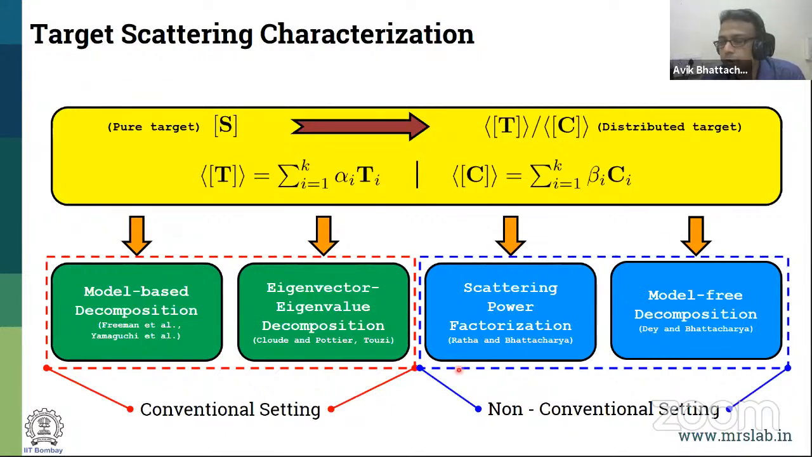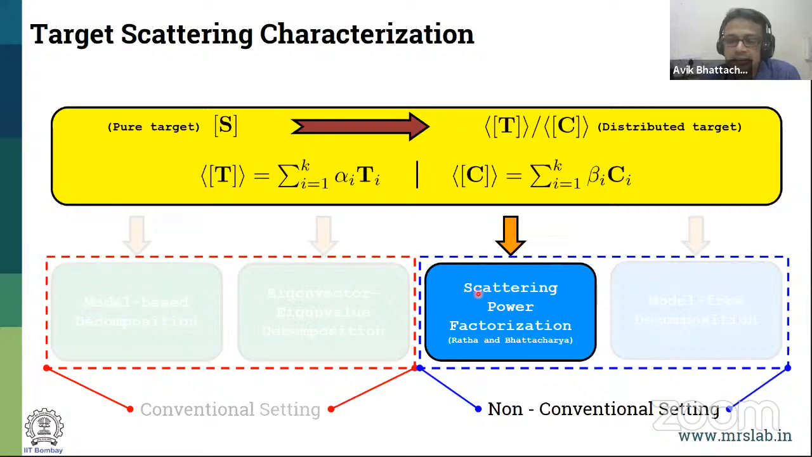I go to the ones which are newly developed, and I call them non-conventional. Why non-conventional? I will come back to that. So we come back to the first one, which is the scattering power factorization. Please pay attention to the word factorization, unlike what we call decomposition.